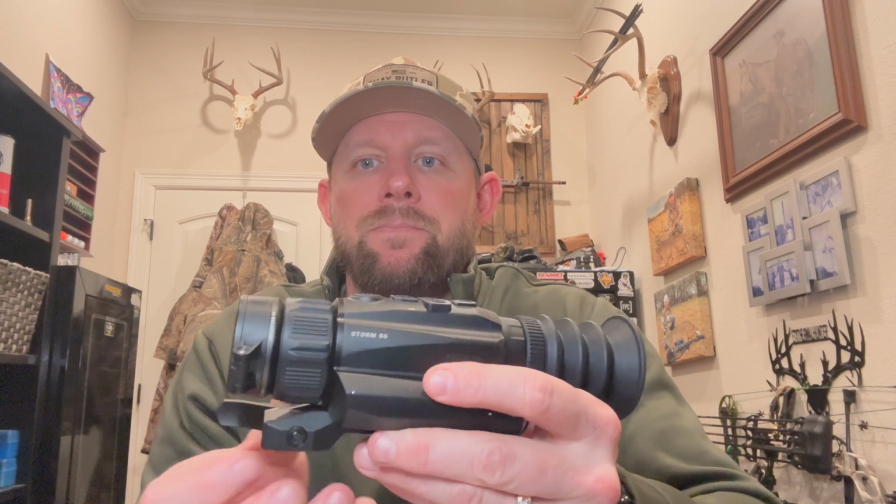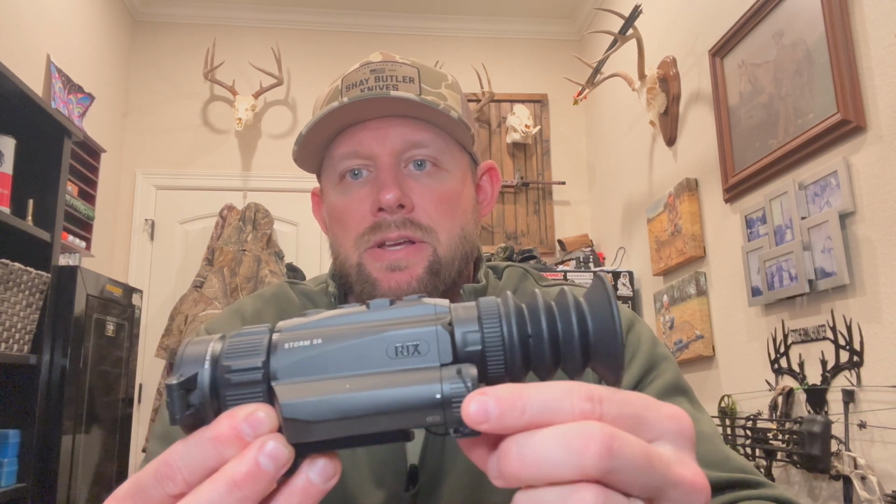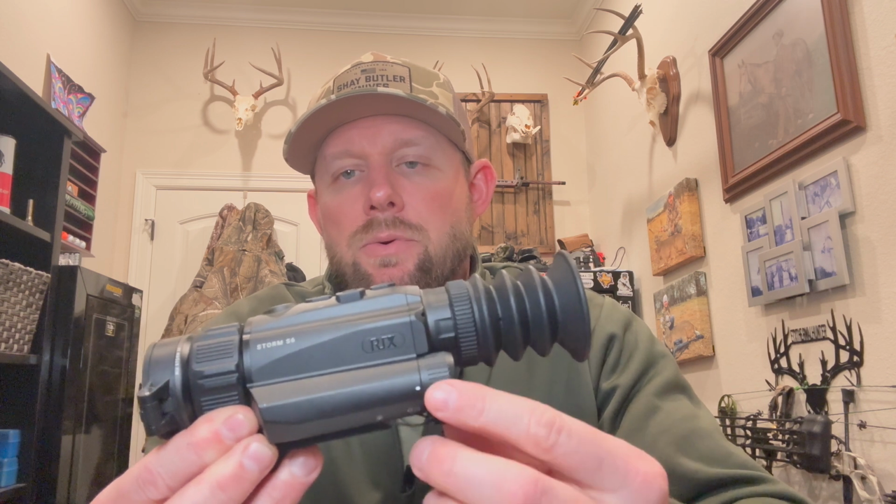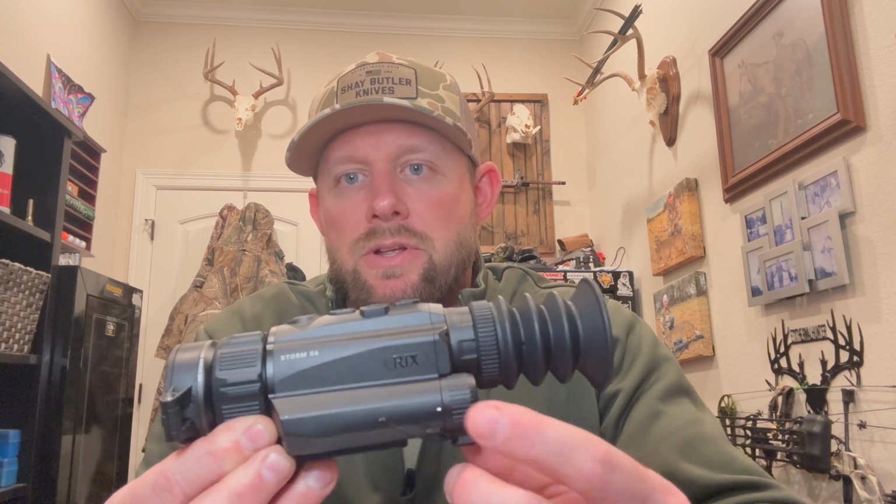On this side, you've got your battery compartment. This is where the 18650 flat top battery goes in. It's got a cap that screws in right here. It's also retained, so you don't have to worry if you pop your cap off at night that it's going to fall on the ground. It's attached to the scope, so that's a nice little feature.